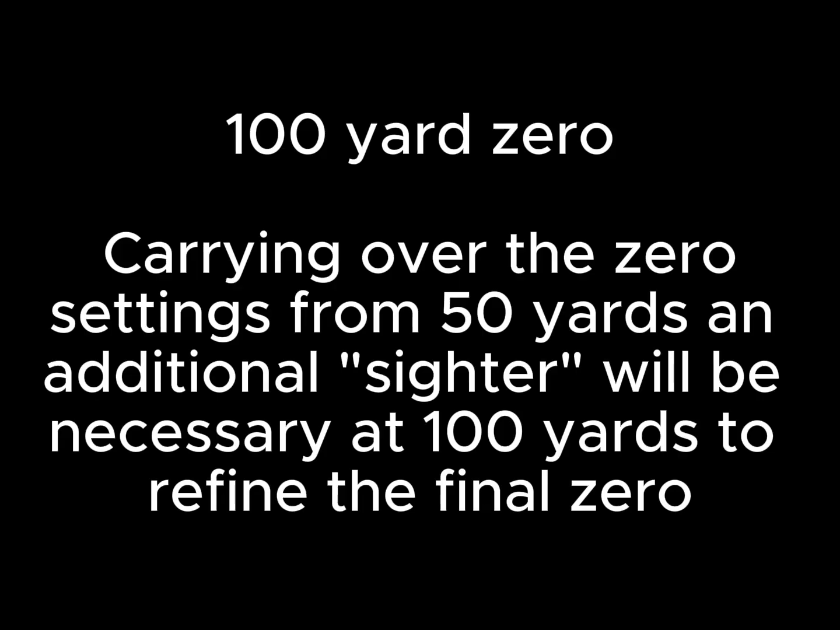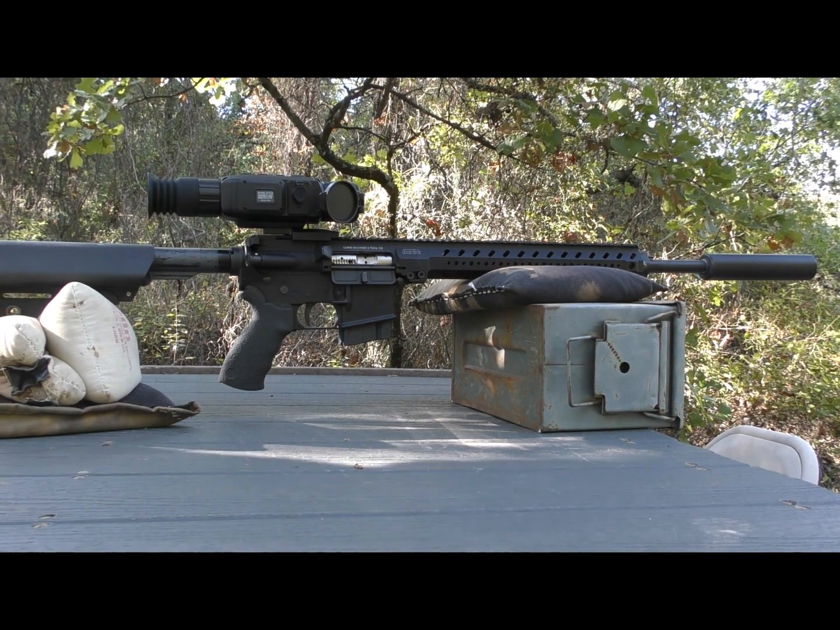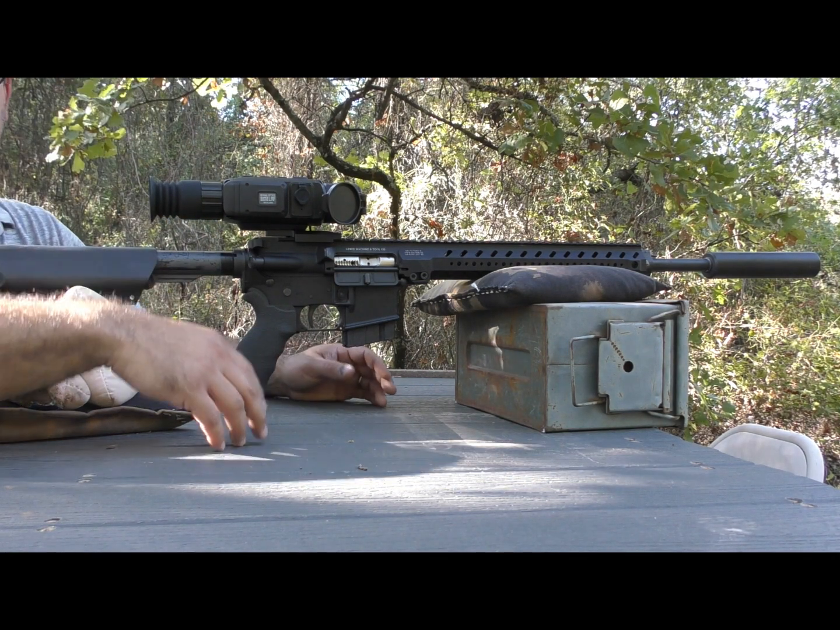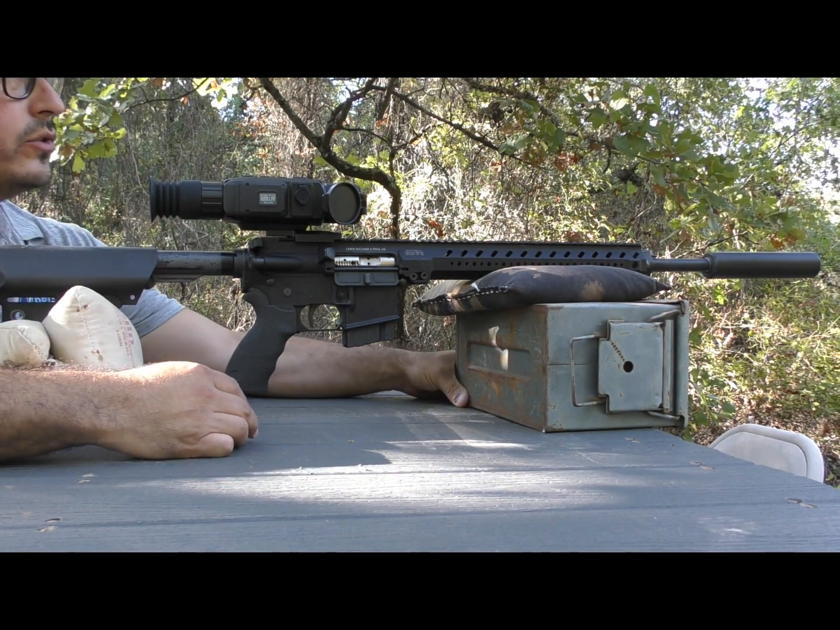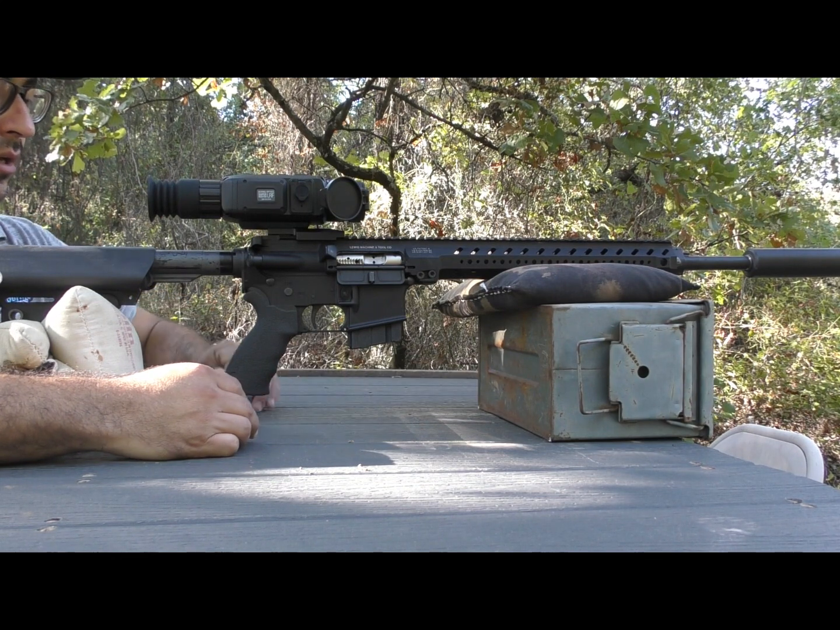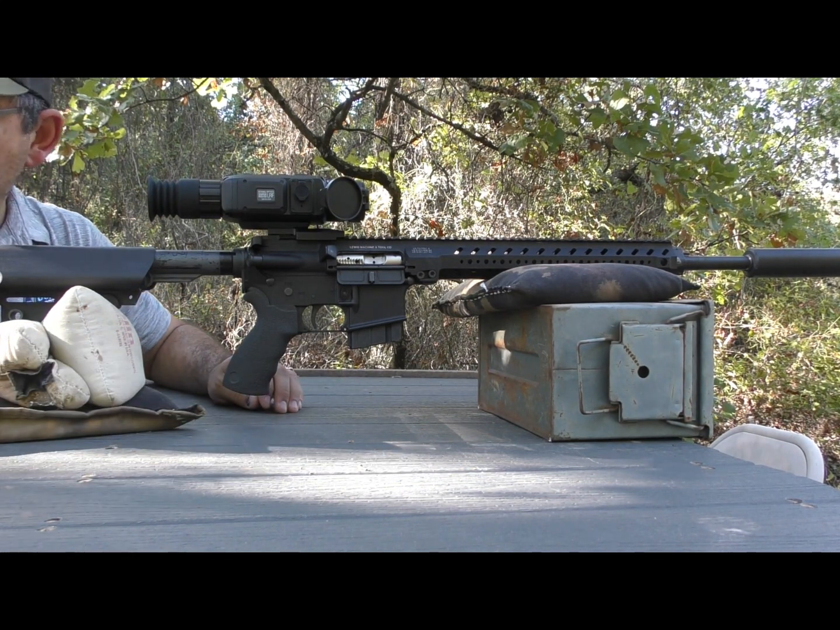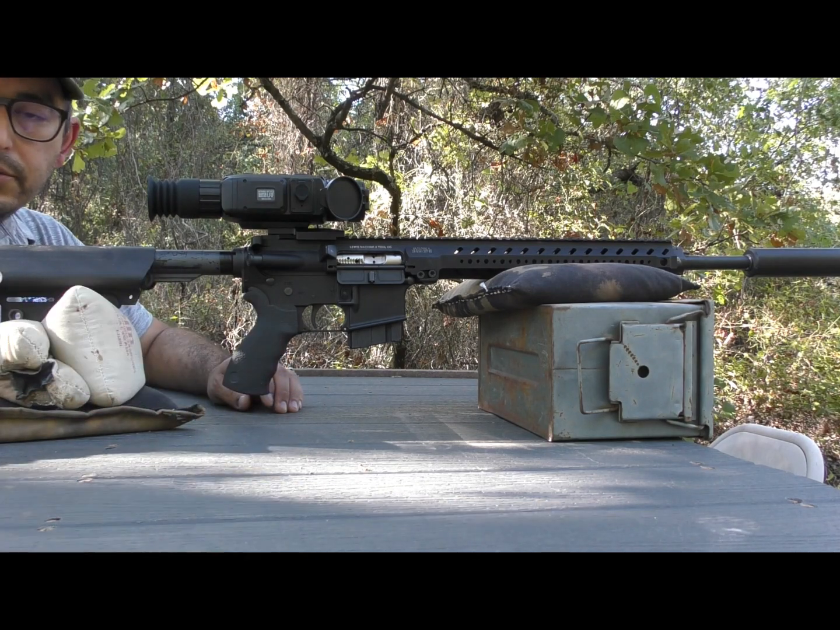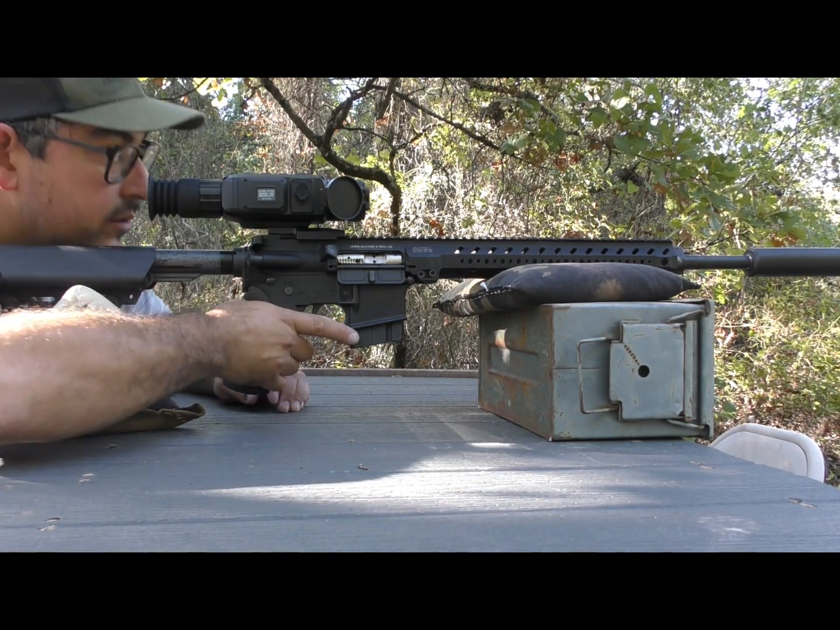Stand by. Alright, so I got a rough 0 at 50. I'm ready to go to 100 yards. These will be the sighters at 100 yards, so I will shoot 2. And then we'll go down and mark those sighters with another pasty thermal target. I'll show you that process.